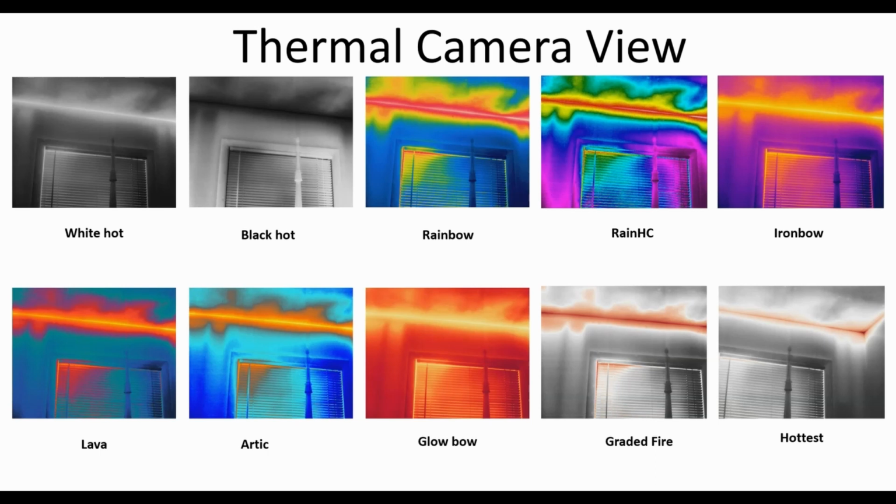It's just that the thermal energy is being reflected in a slightly different manner. So depending on where you are, if you're outdoors looking at or through foliage, or you've got a lot of other noise or information being tossed at you, you may cycle through all of the thermal camera views in order to get the one that best represents your particular workflow.